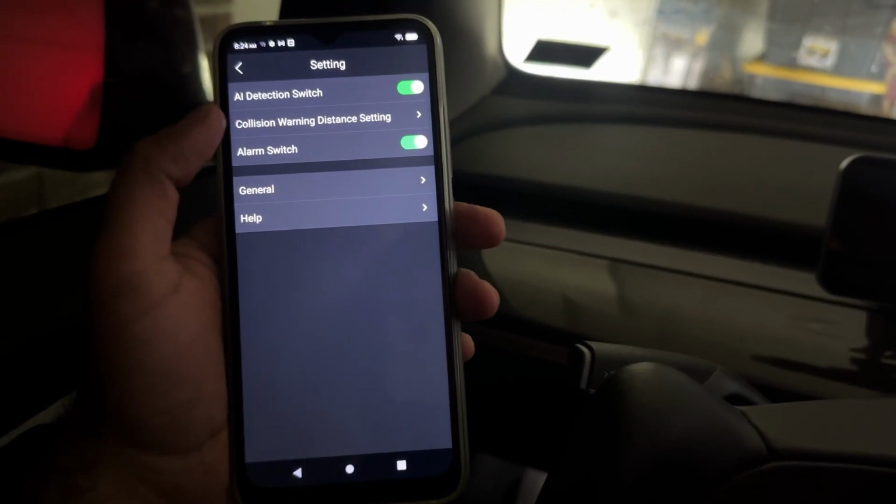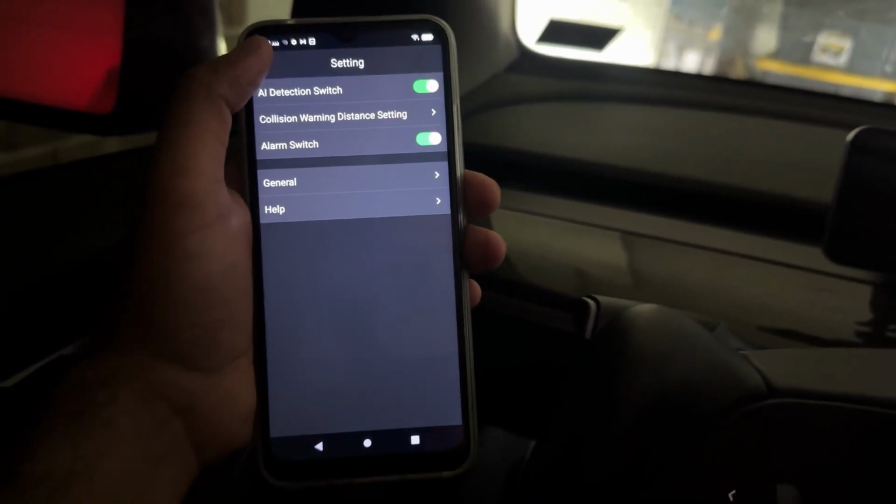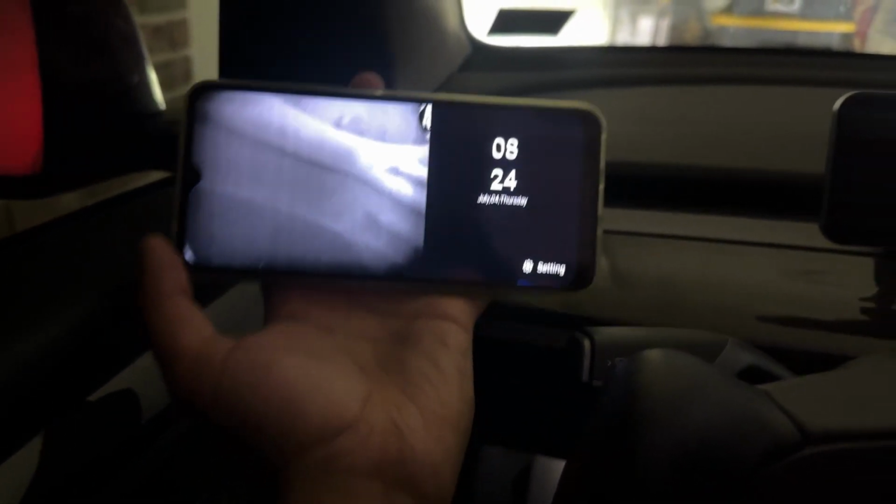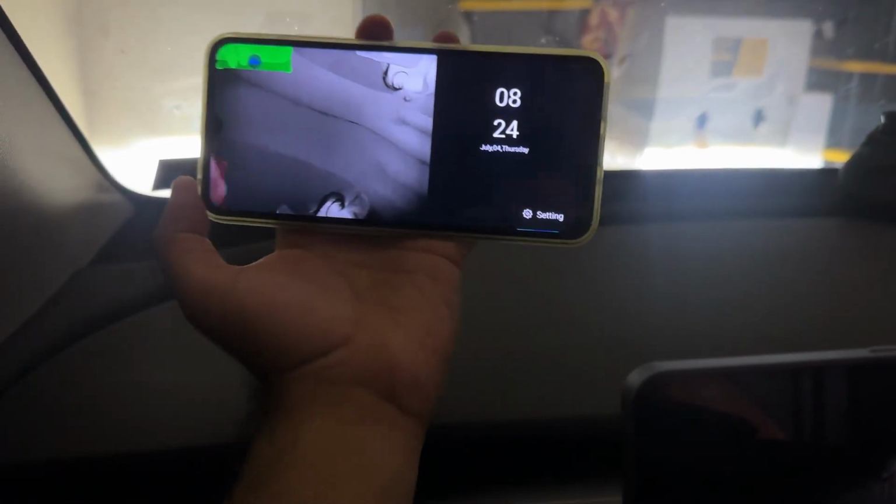But as you can see, it is very limited to what it can do today. They say they are constantly adding more features to this. So hopefully we see more stuff coming out. But yeah, you get the live projection here, and it detects all that AI features.